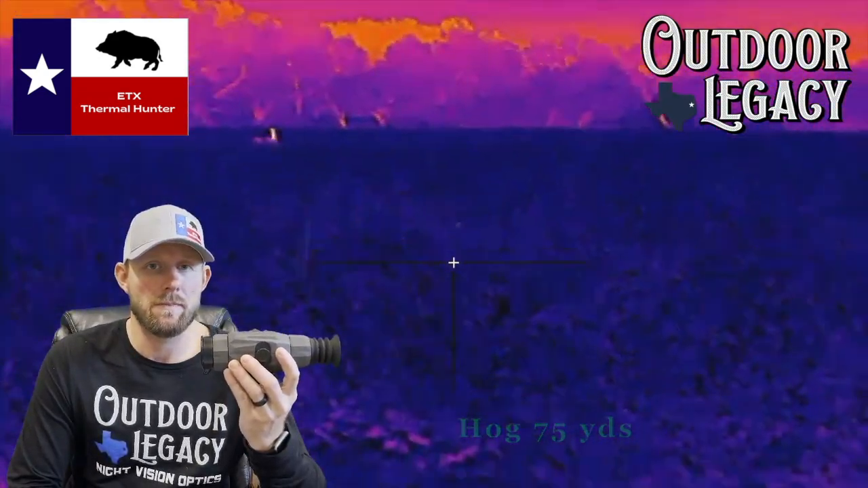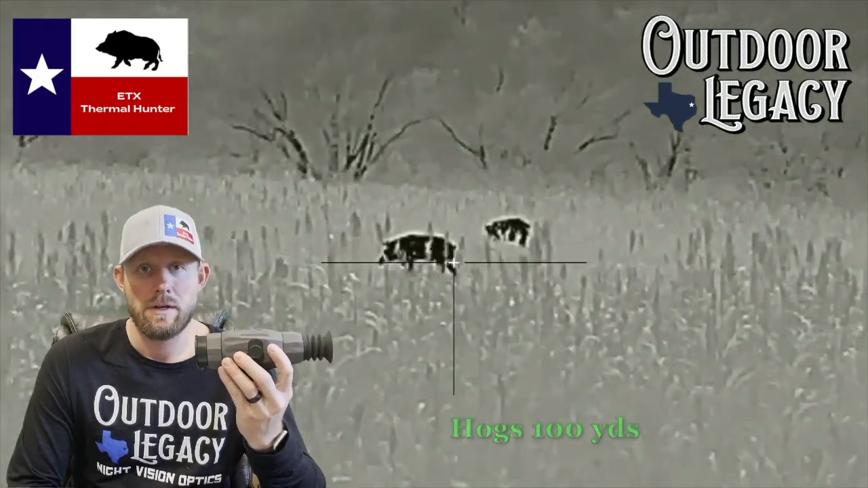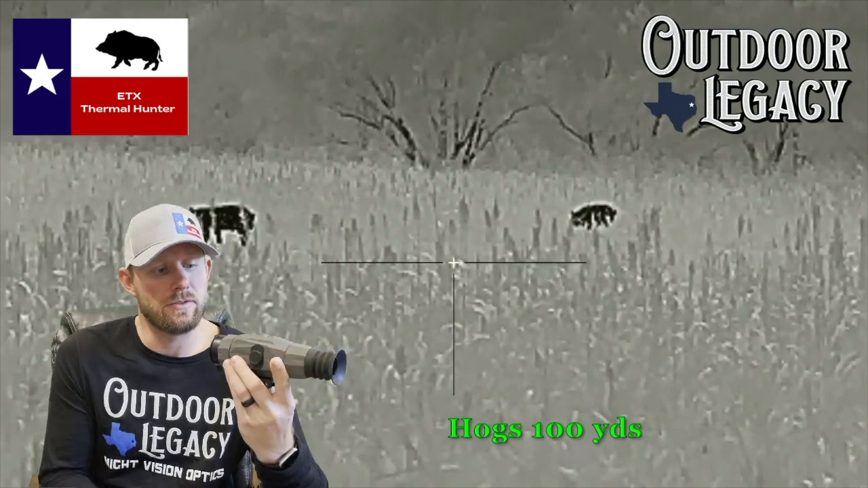It allows for 4 or 5 different reticle options, and you can change the color of the reticles from black, white, red, and green to whatever your preference is. It runs on 2 CR123 batteries. You can see their ports there.